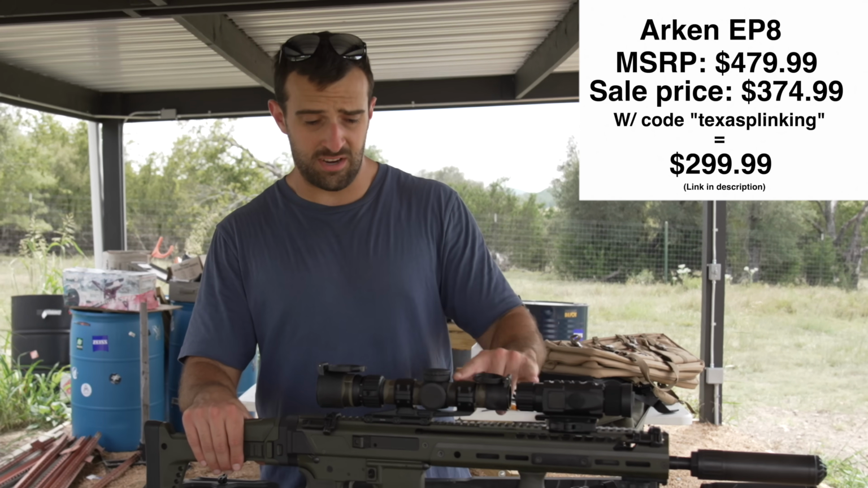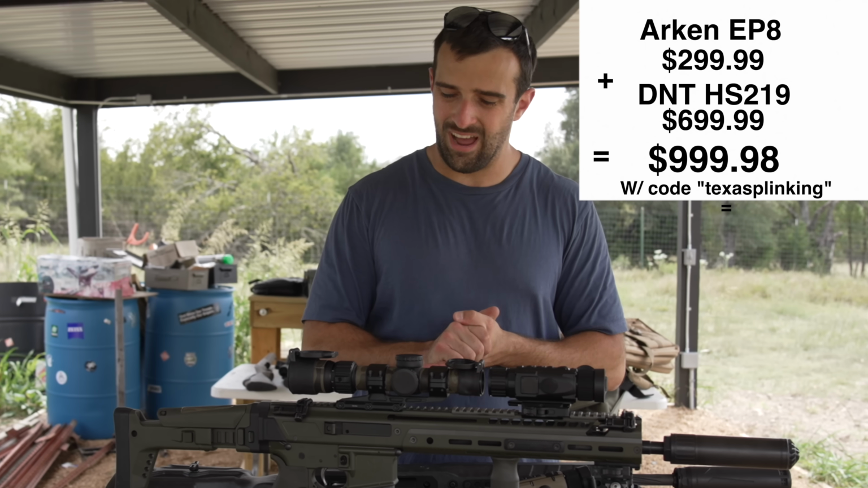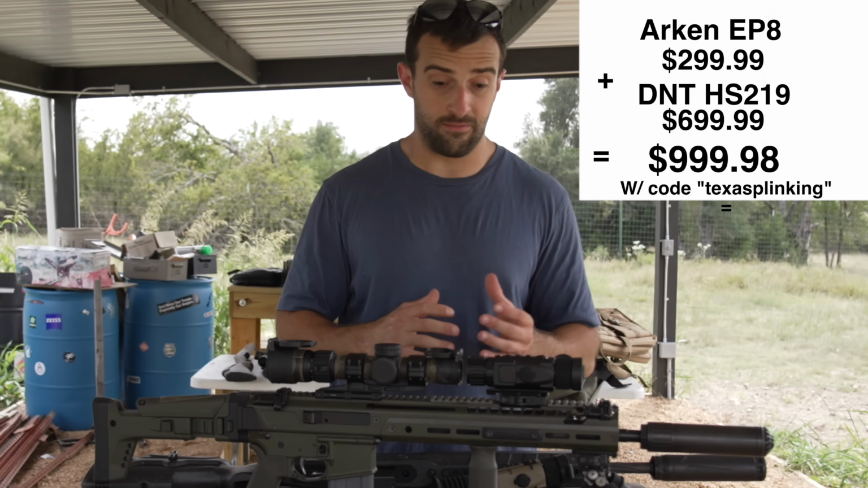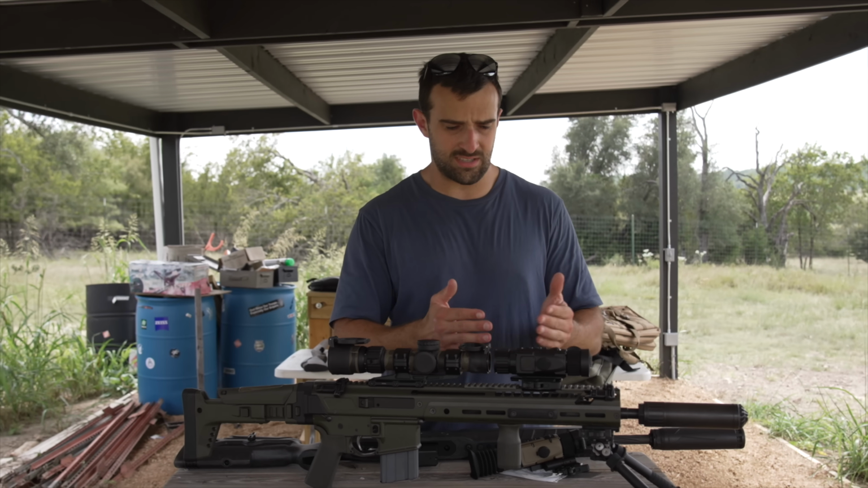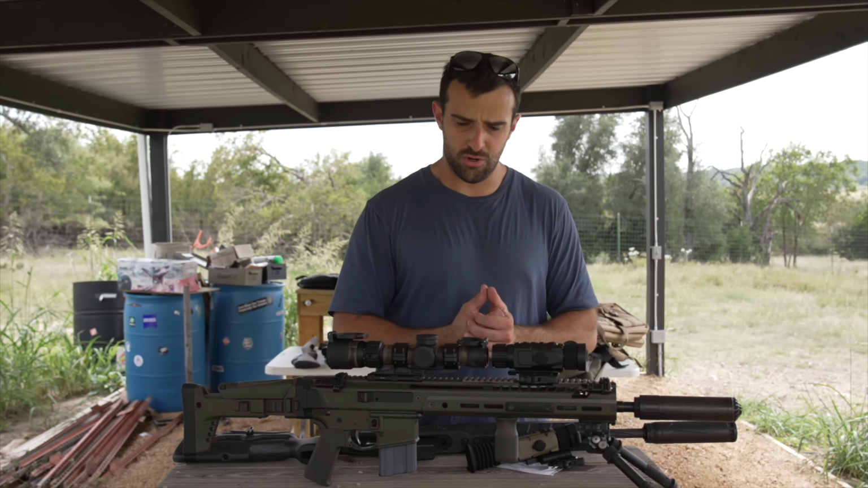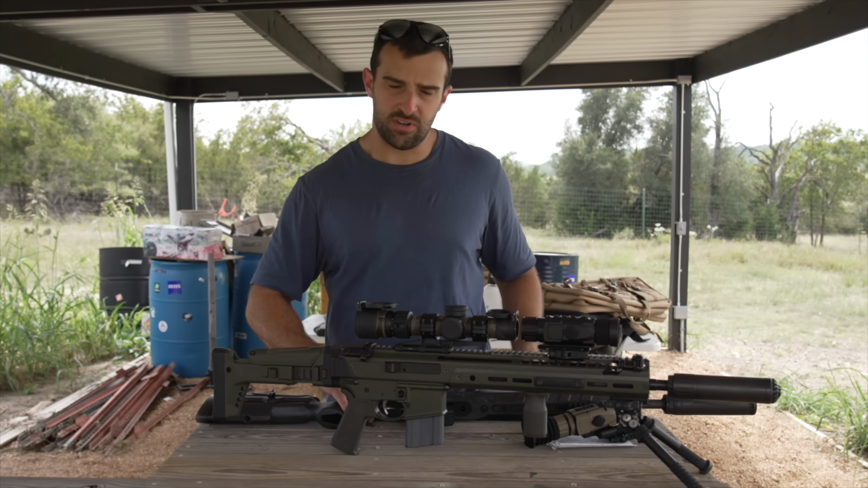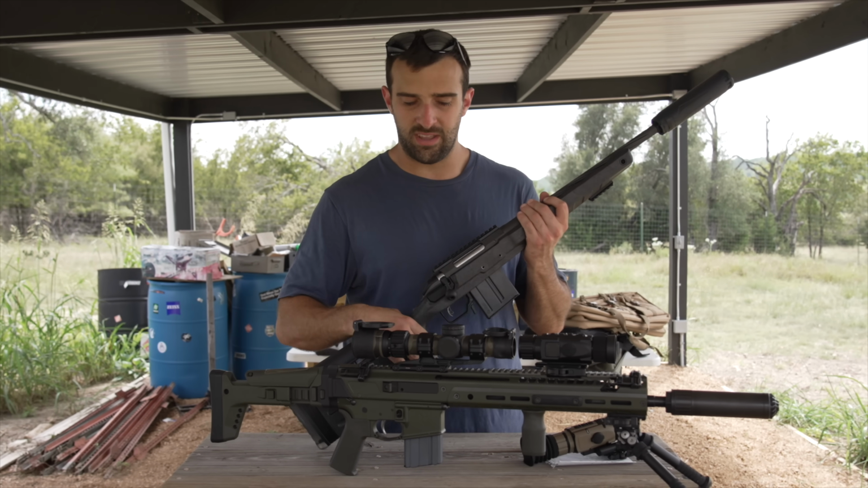But between these two here, the EP8 and the 219, those two together come together for not too bad of a price, and very, very versatile for sure. 8-time power with the first focal plane, you could definitely shoot to some far distance, and then like this, shoot close up for some predator control under thermal. Very, very cool. I know the shooting demonstration was fairly short, but I thought I'd showcase it as a dedicated scope mostly, but as a clip-on, they've been awesome.